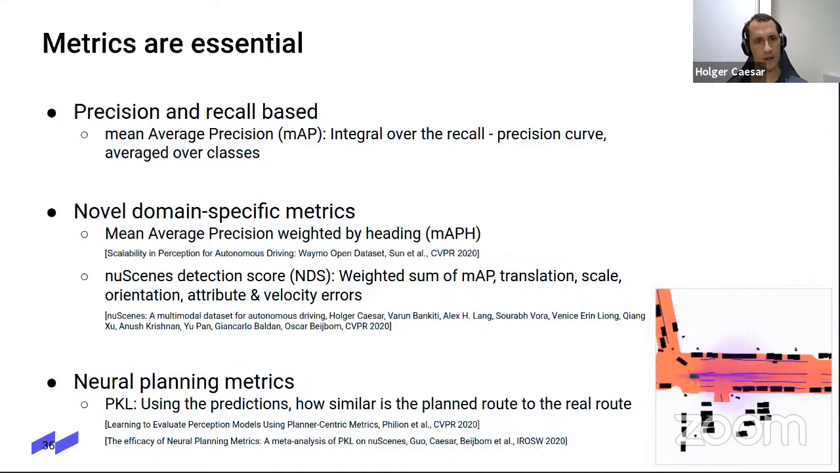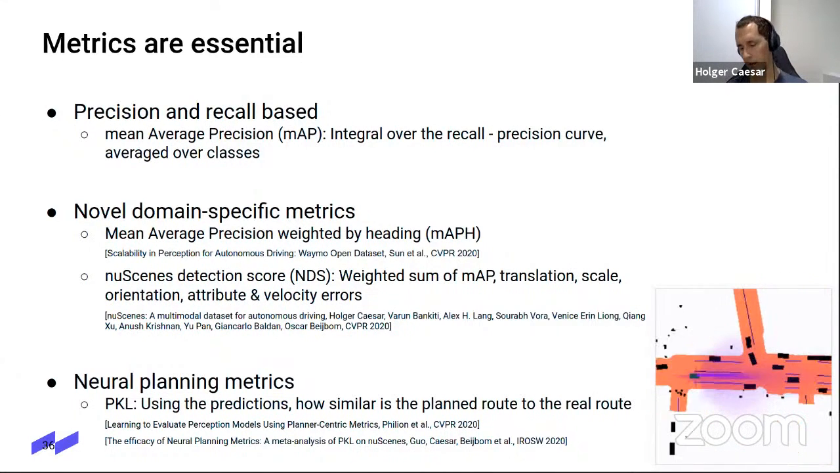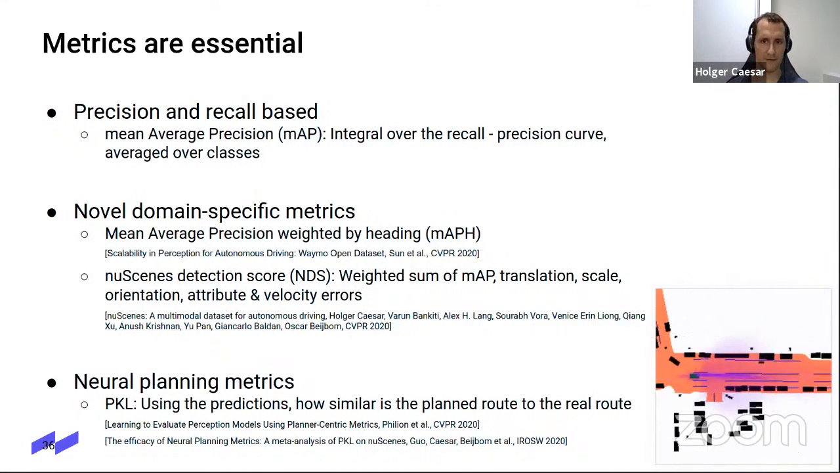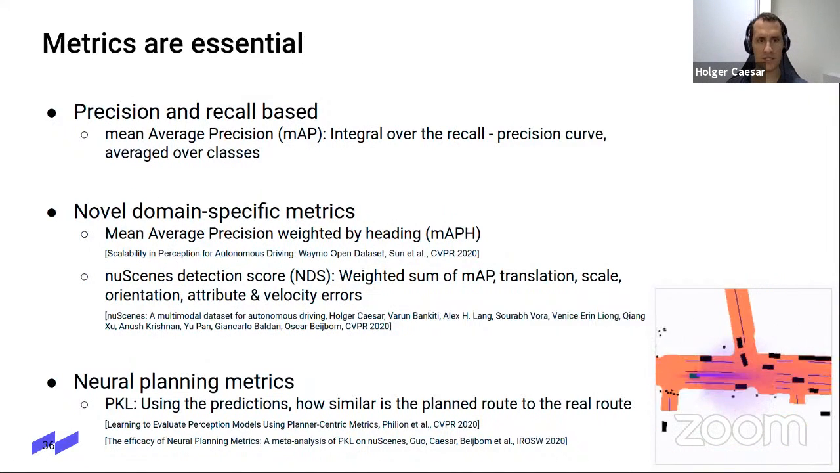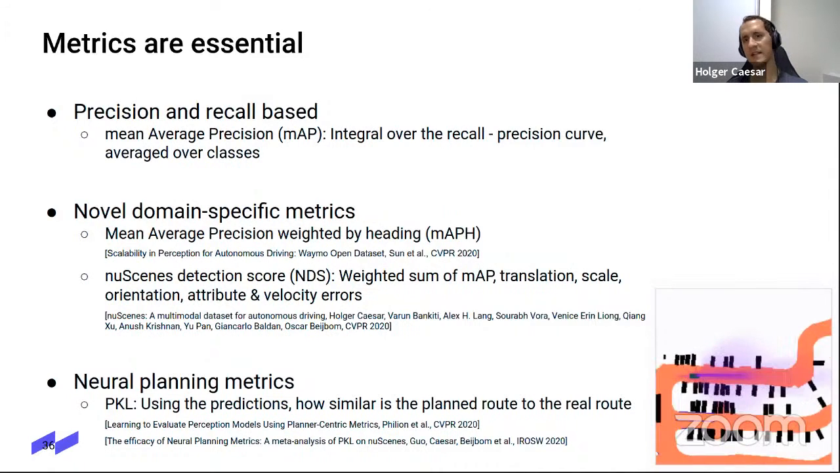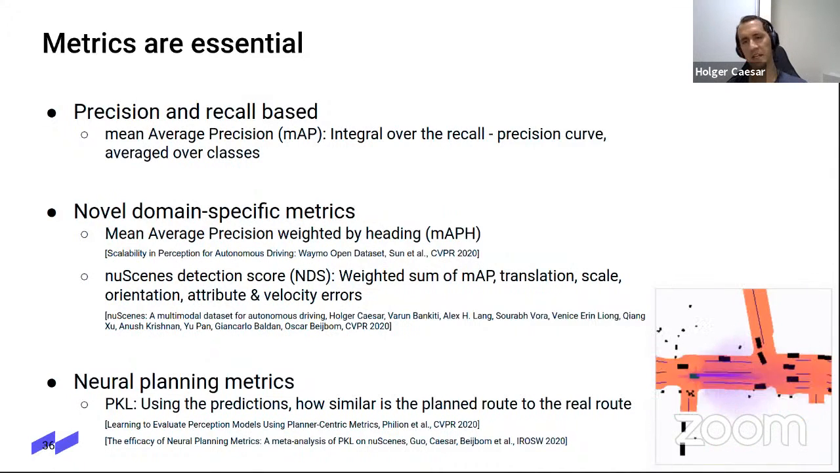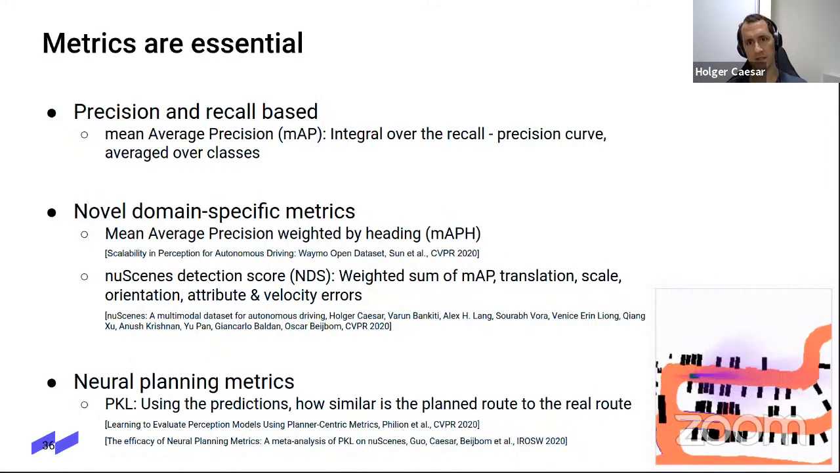And then we introduced this metric called the nuScenes detection score, NDS, which is really just a weighted sum of the mAP and then the translation, scale, orientation, attribute, and velocity errors. The reason why we did that is because we really wanted to make sure that it's not just about mAP, but that all of these other aspects are also taken into account.